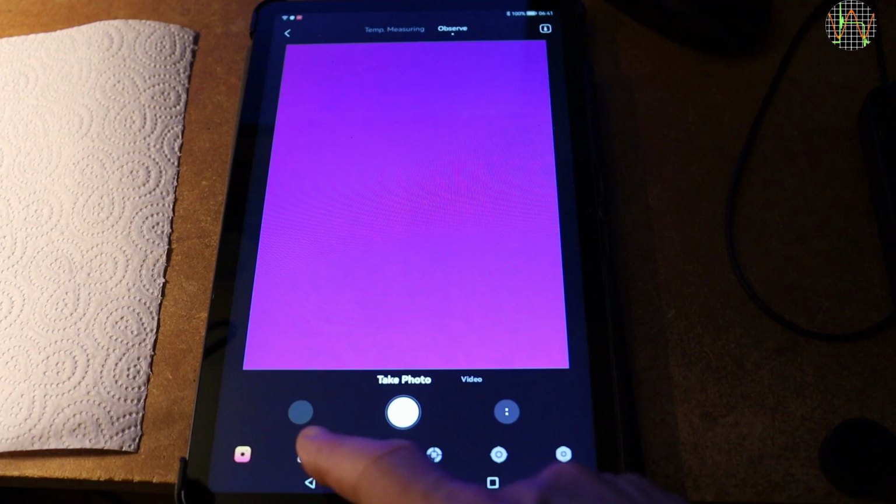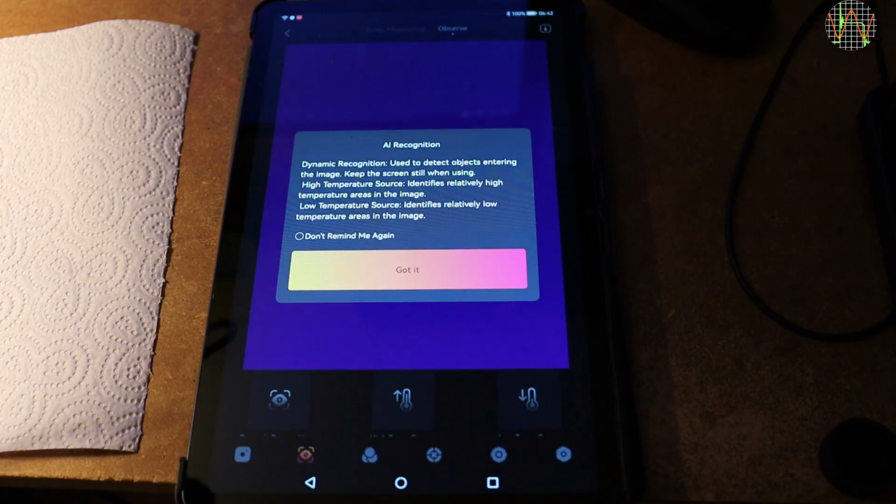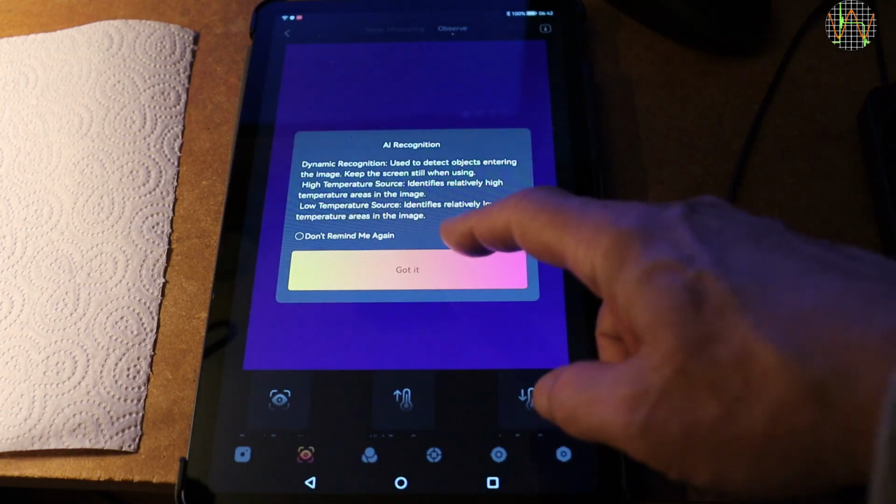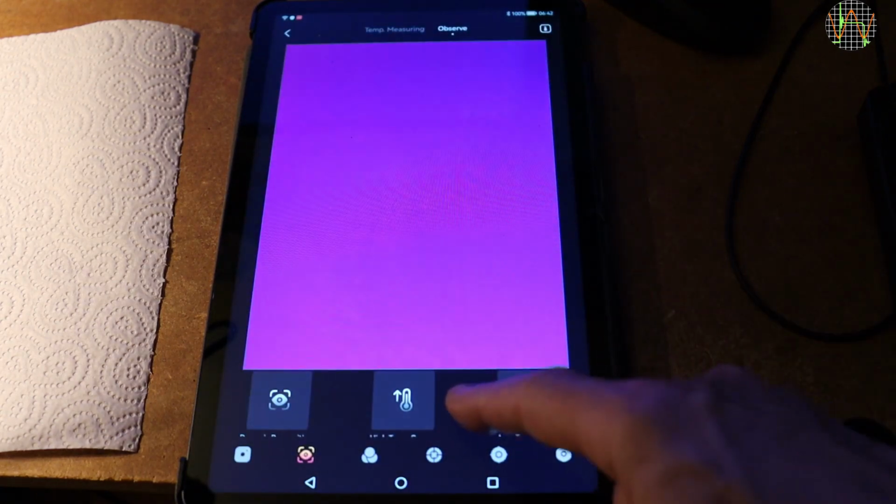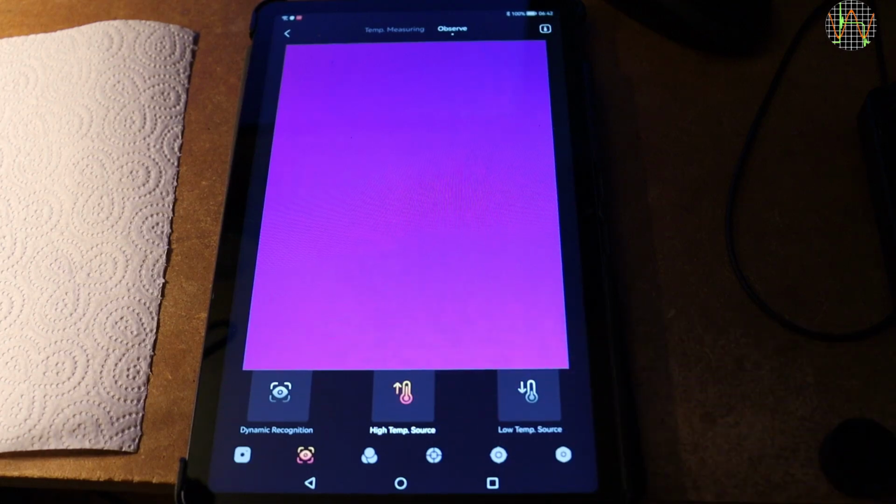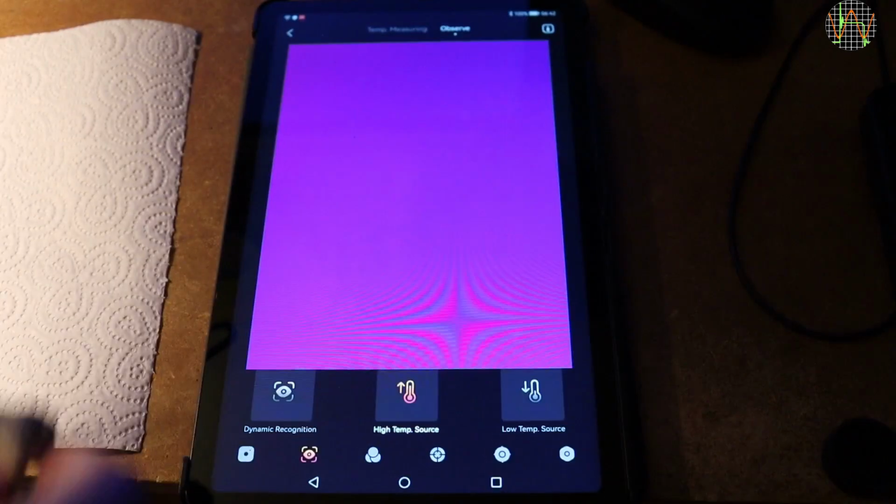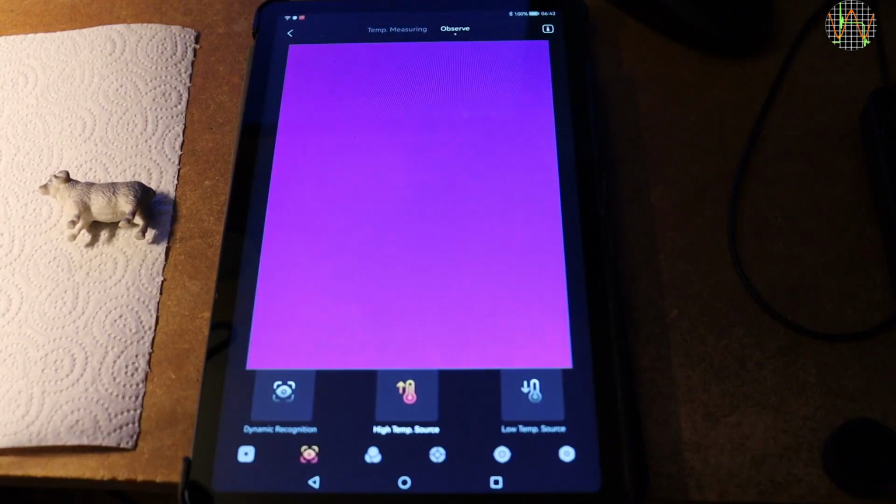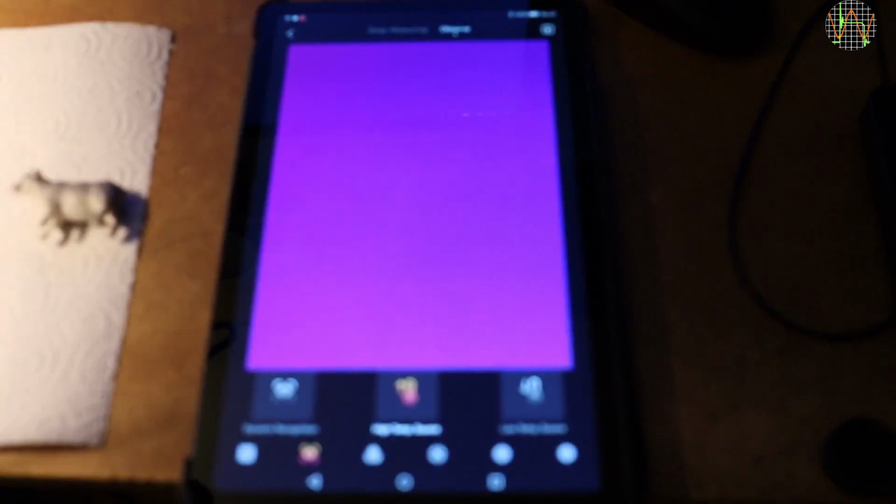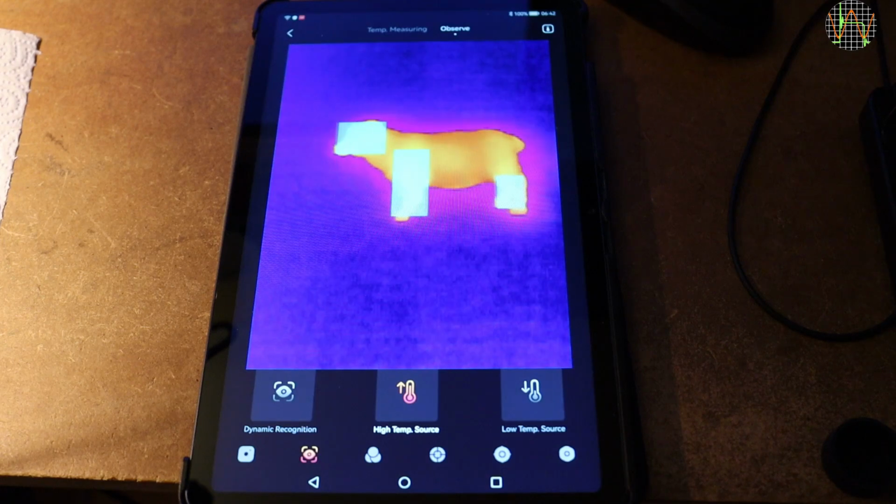First, something they call AI recognition. Really? Oh well, the word AI is very overused these days, and I think here possibly as well. Let's select the high temperature mode first. Lacking the great outdoors that observe mode is targeted at, a small toy RAM that I had in my hands for a while will be a stand-in. And there it is. The AI detected the hot area and highlighted it with a blue box.